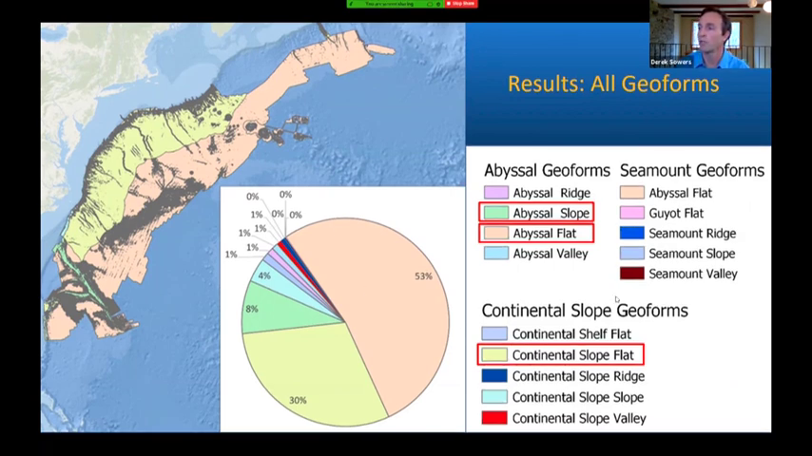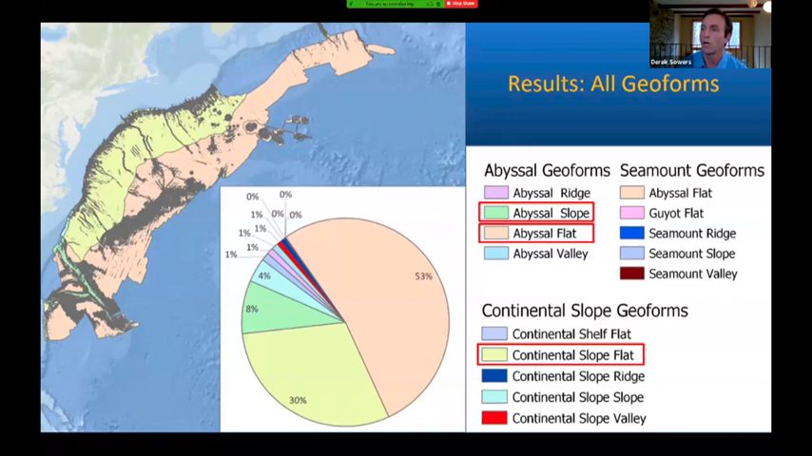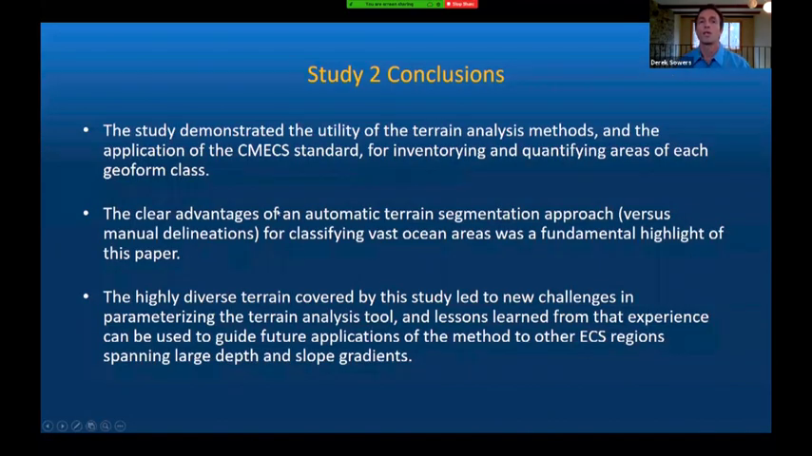So one of the outcomes of this type of analysis is basically you have a very thorough inventory of the relative abundance and the aerial coverage of these different types of geoforms. And if you want to devise a research or sampling scheme to target certain areas, you kind of know exactly where to look.